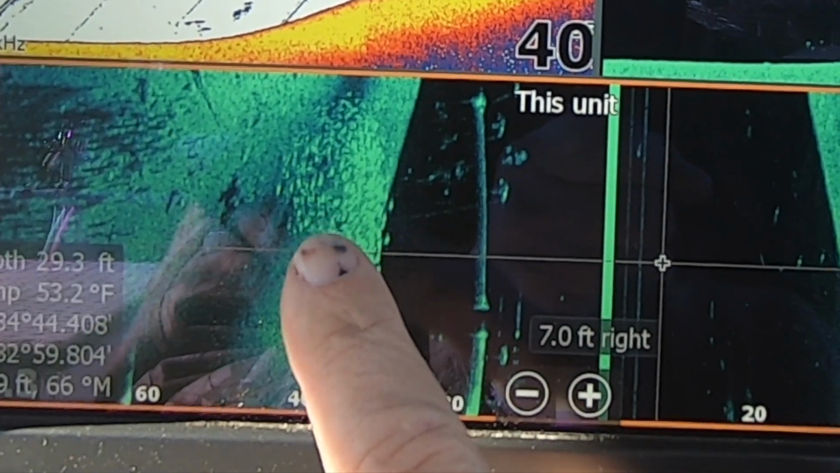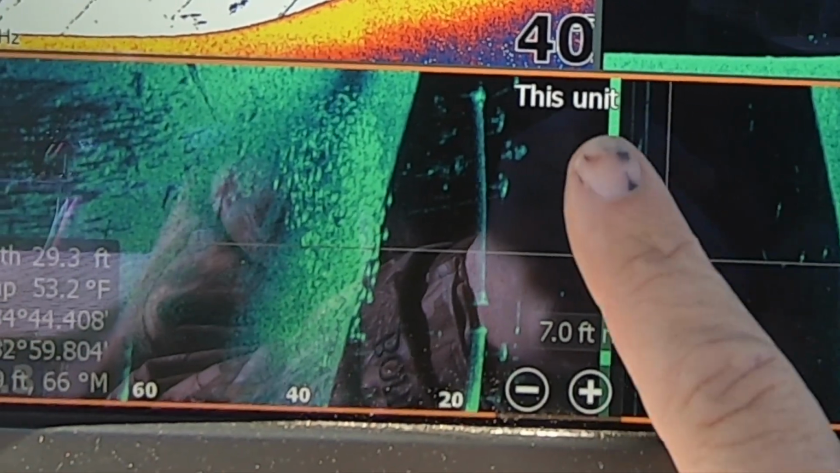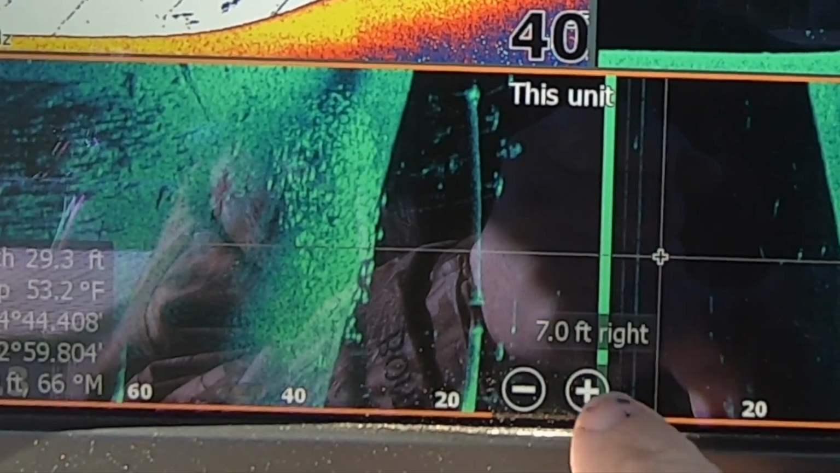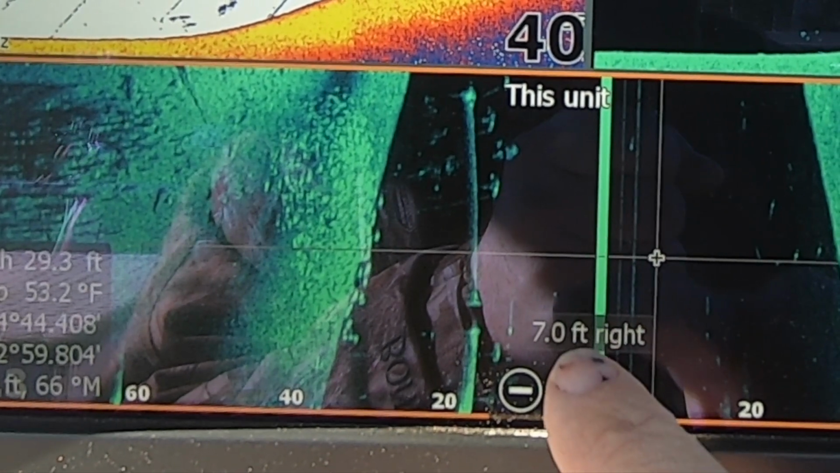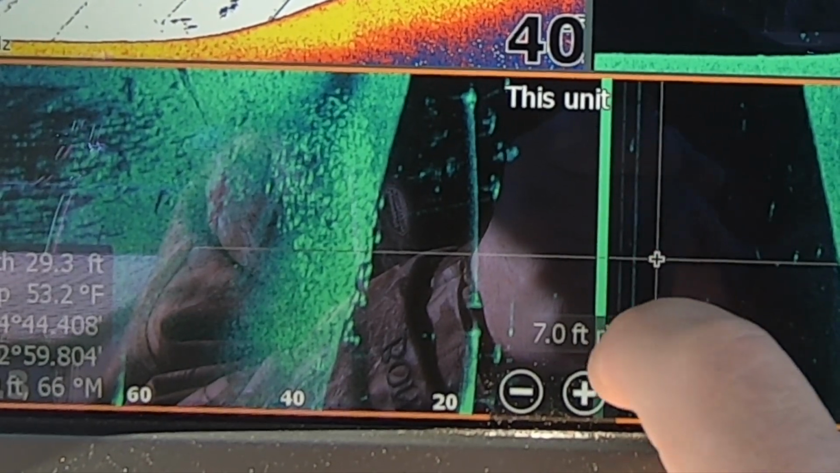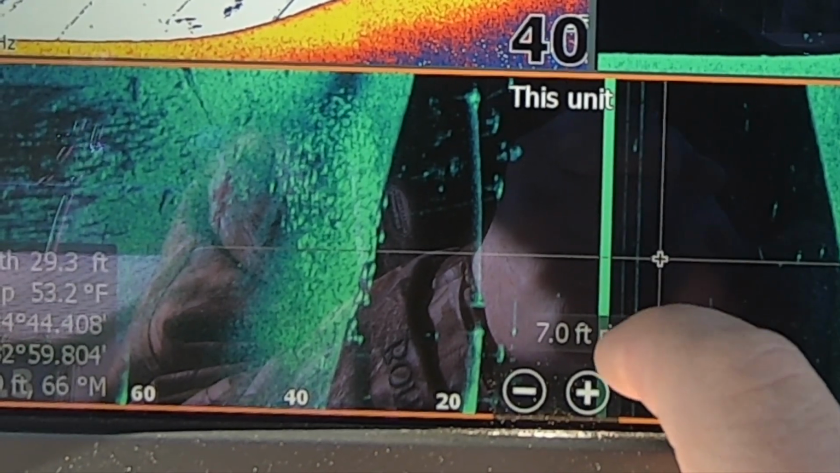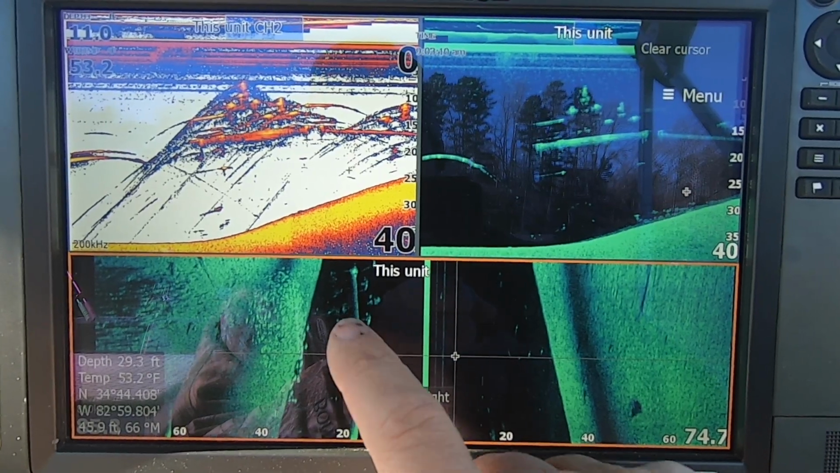Okay, so when we came by, I went ahead and took a screenshot of the crappie that are right here. And you can see the shadows of the crappie. On the side scan, you're seeing a solid line that's right here. That's my transducer. It's mounted to my port side pontoon, the very back of it. This little faint double line, well, that's my trolling motor turbulence. That's how sensitive the side scan is.